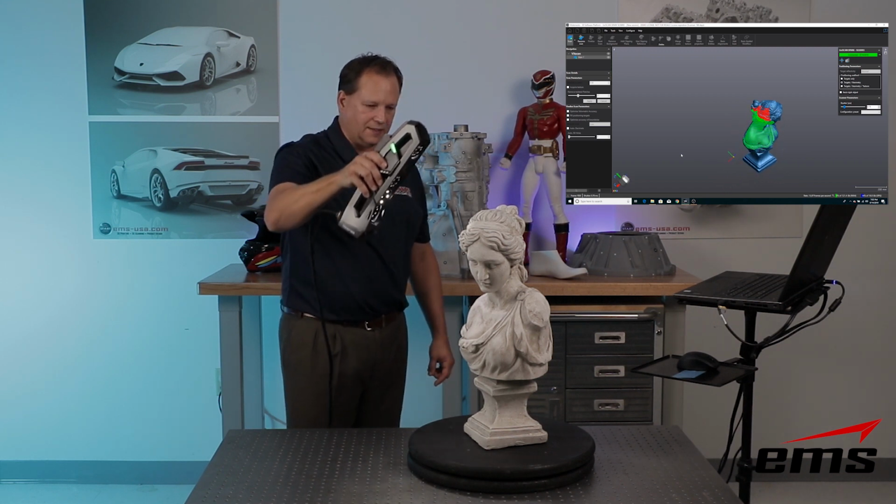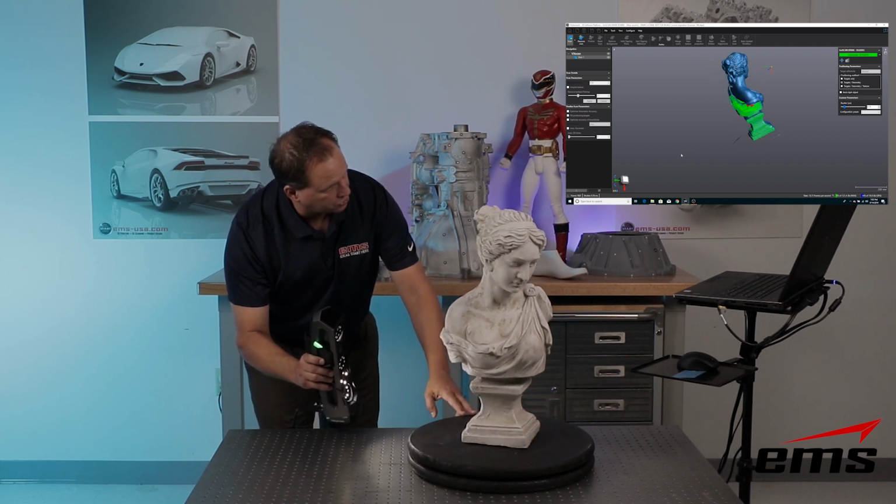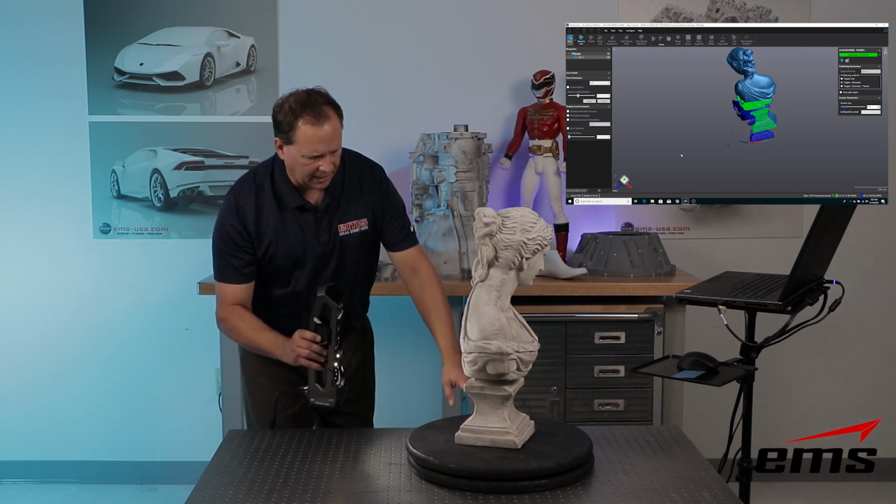So anything like this, anything that has a lot of shape to it, it should be fine, and you shouldn't need targets whatsoever to grab it. So you can keep going around it. You can't overscan it.